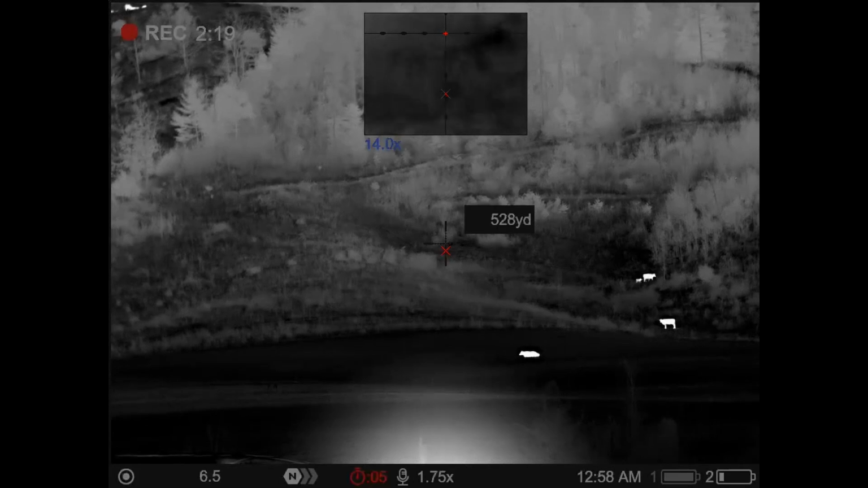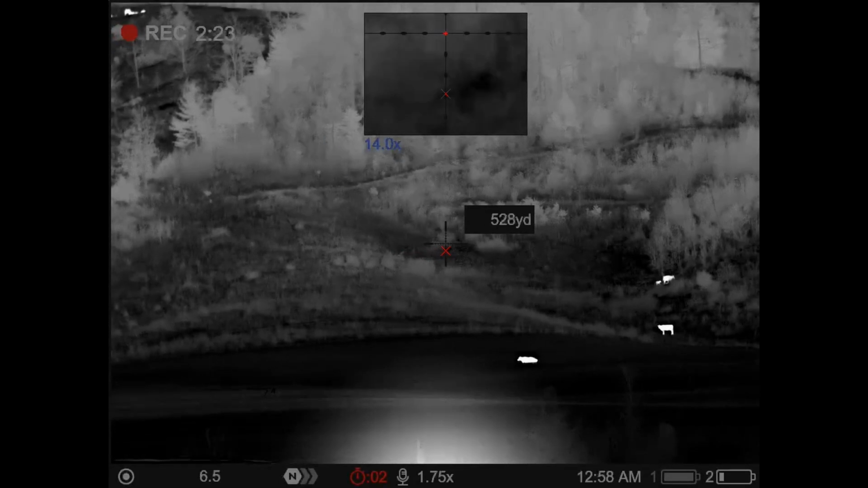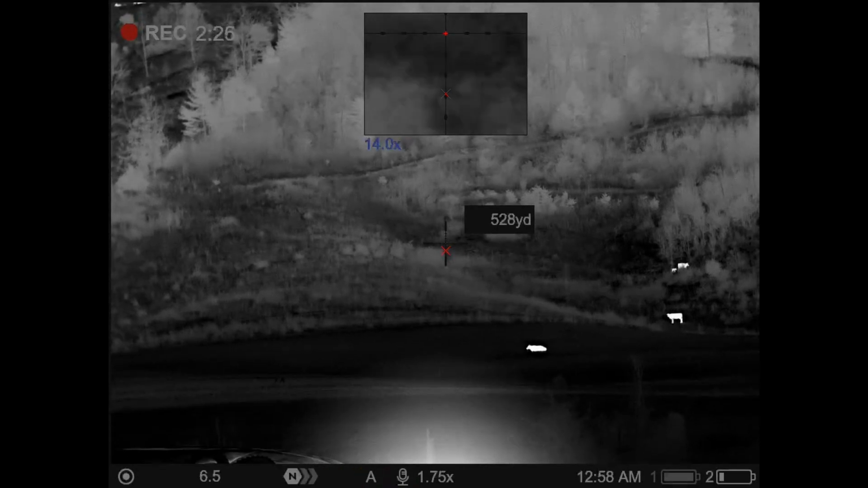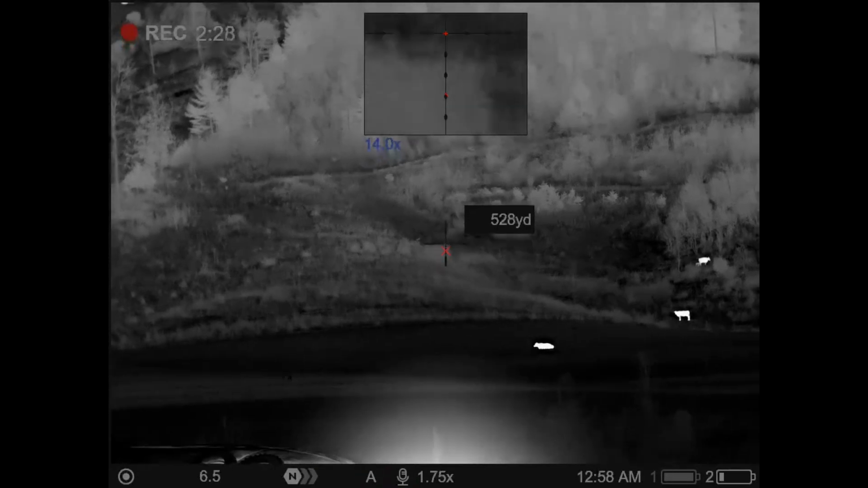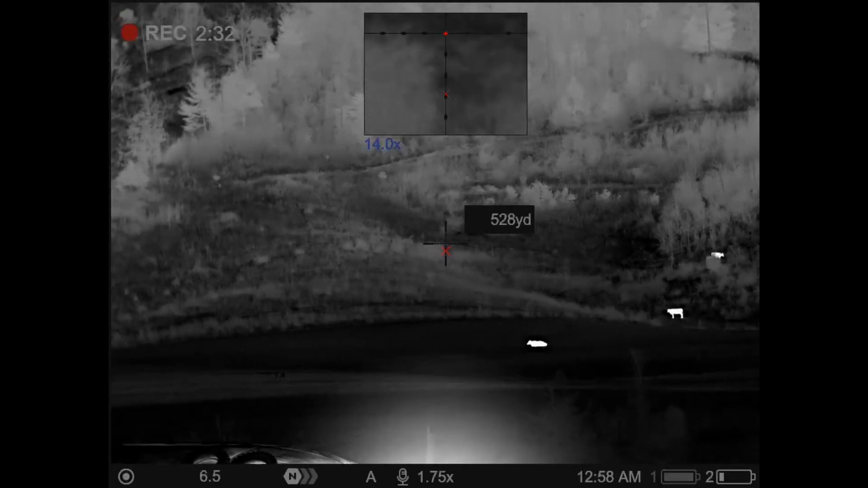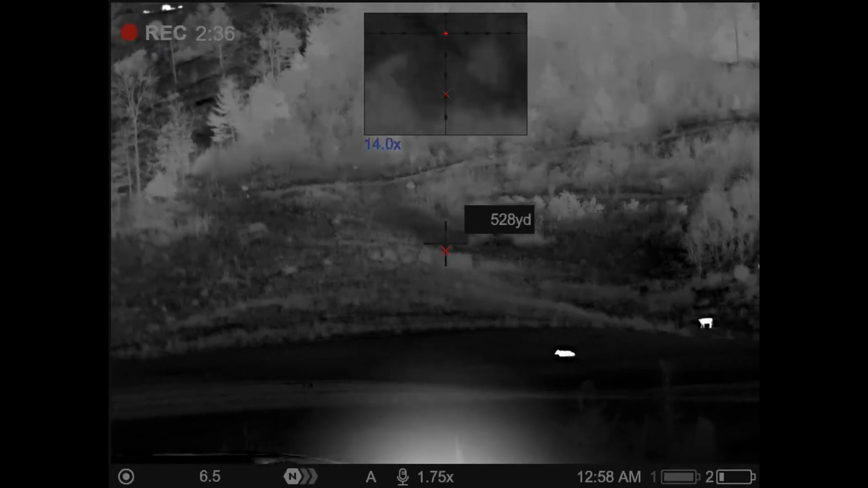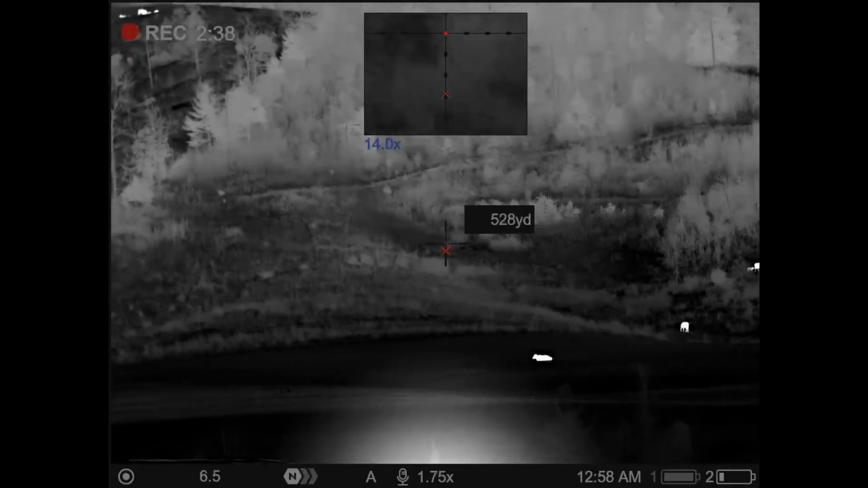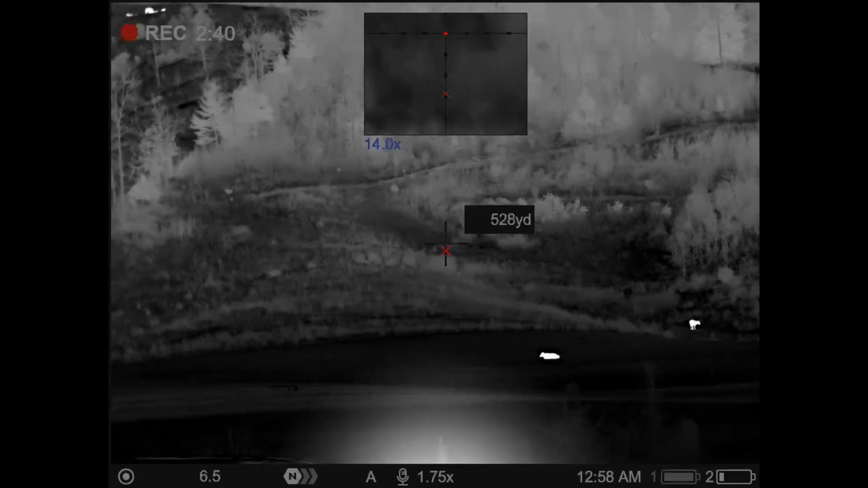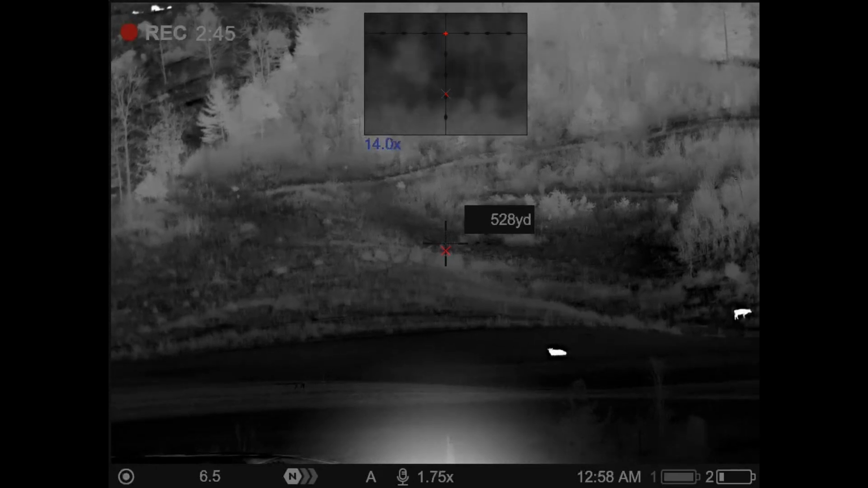I hadn't seen that other one come out there. Over the briar patch? Yeah. Me neither. I think I got him. I heard an awful smack. Can you mark the briar patch? Yeah, looks like there's a pretty good trail coming down into it.